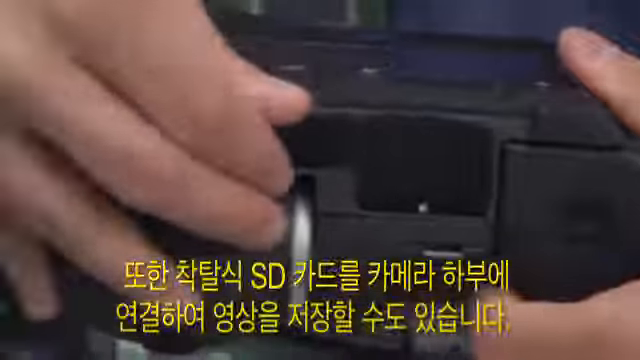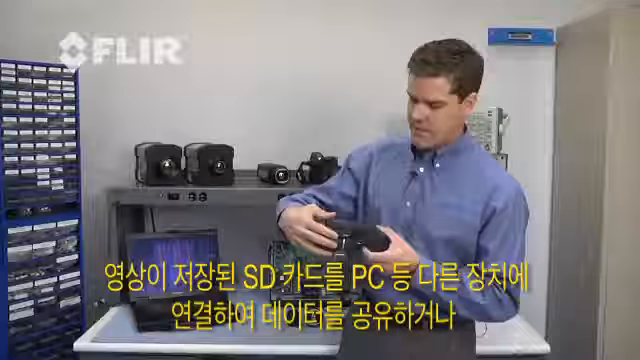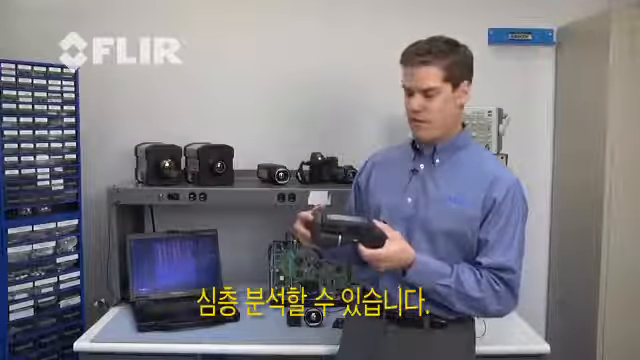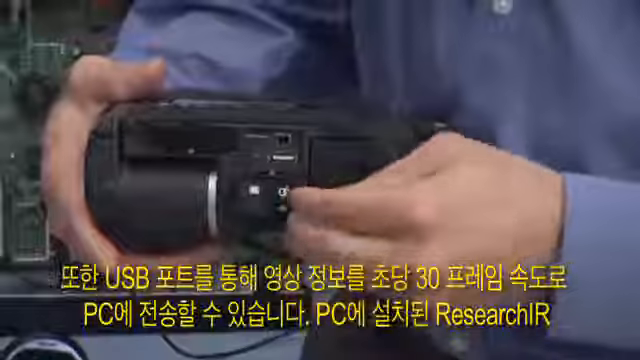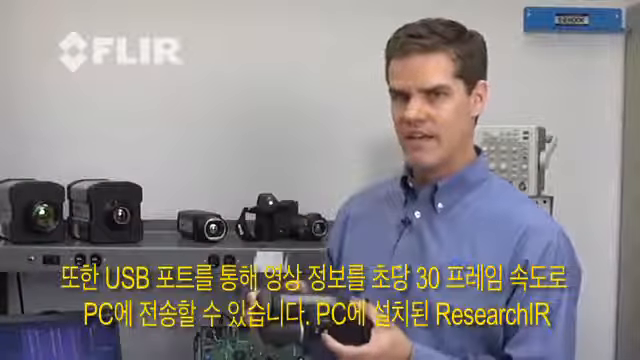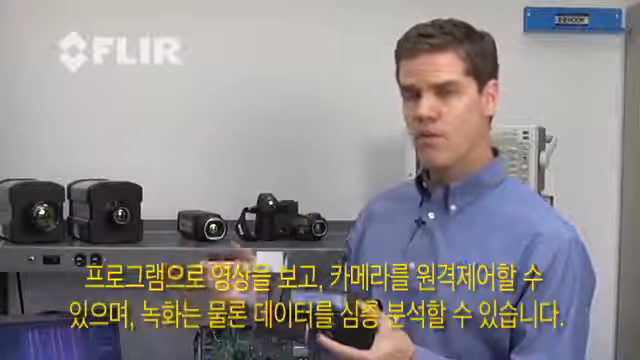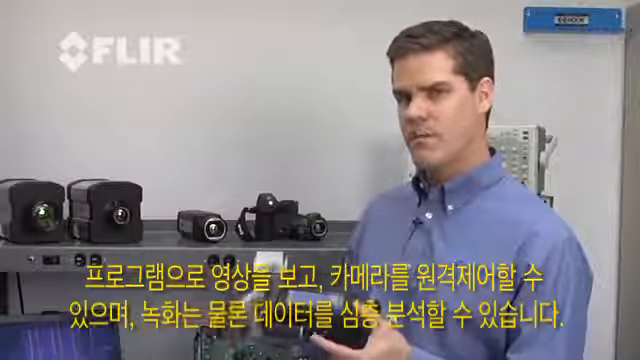We can also save the imagery to a removable SD card right underneath this flap. Then we can take this SD card out, plug it into another device for further analysis and recording. We also have the ability to stream the data out through USB to a PC at up to 30 frames per second. This allows us in our Research IR software to view the imagery live, remotely control the camera, as well as do analysis and recording directly on the PC.